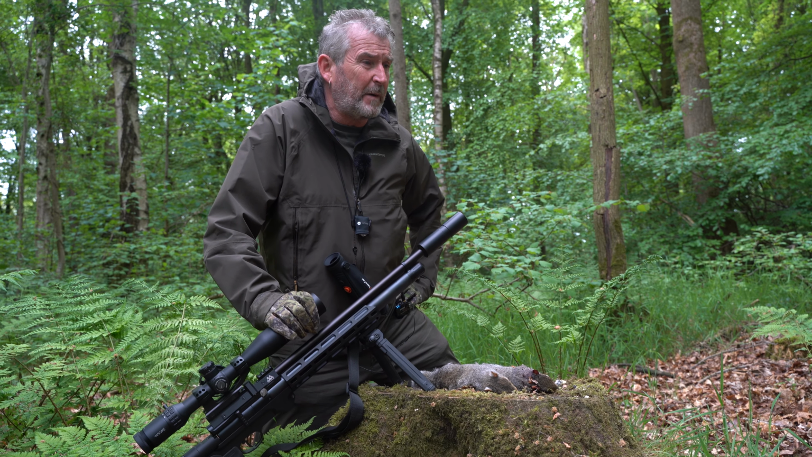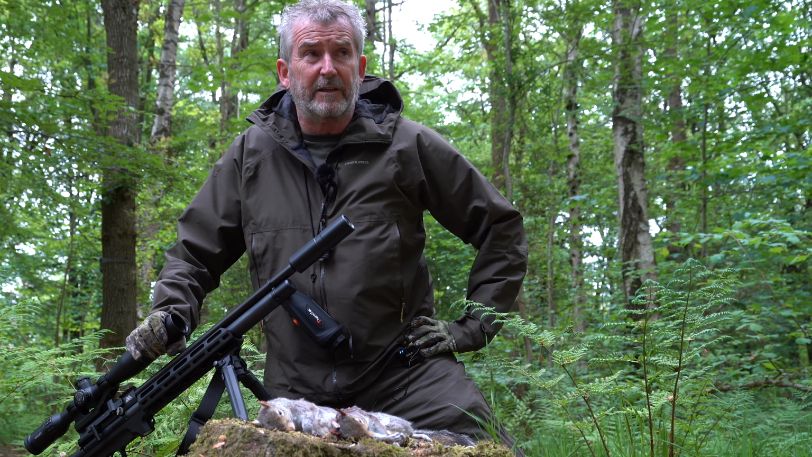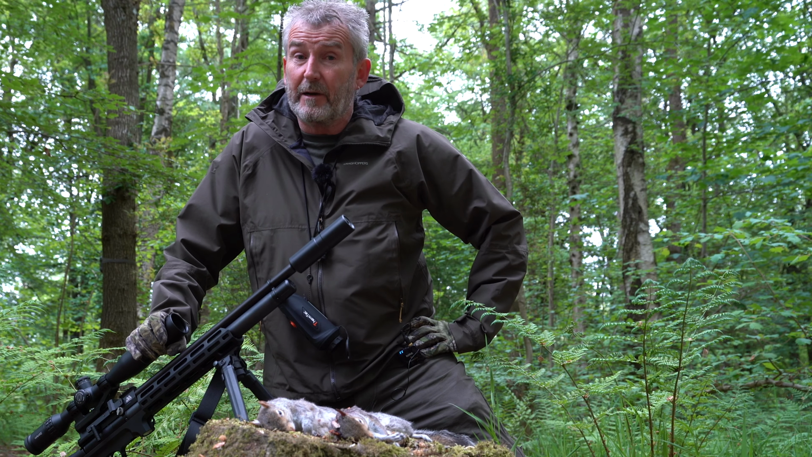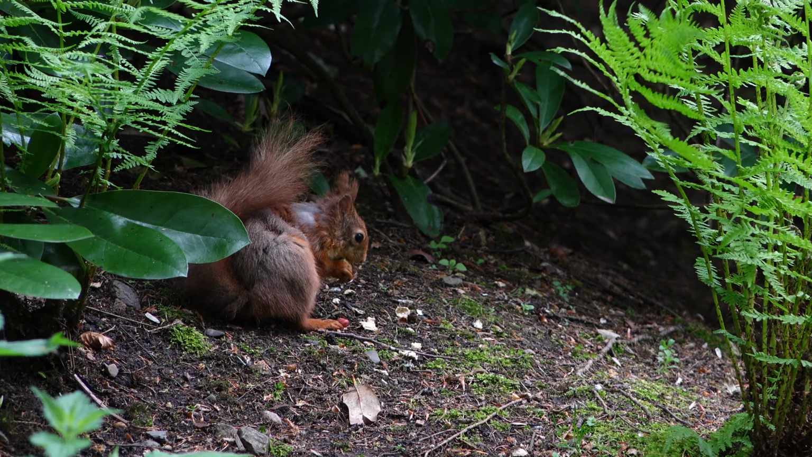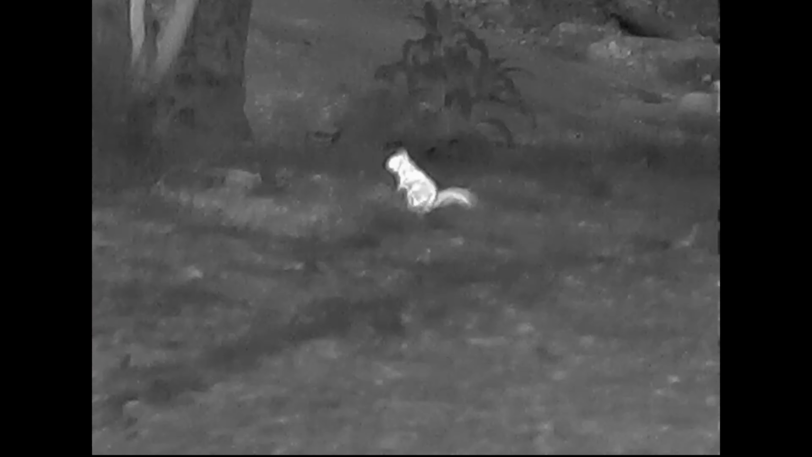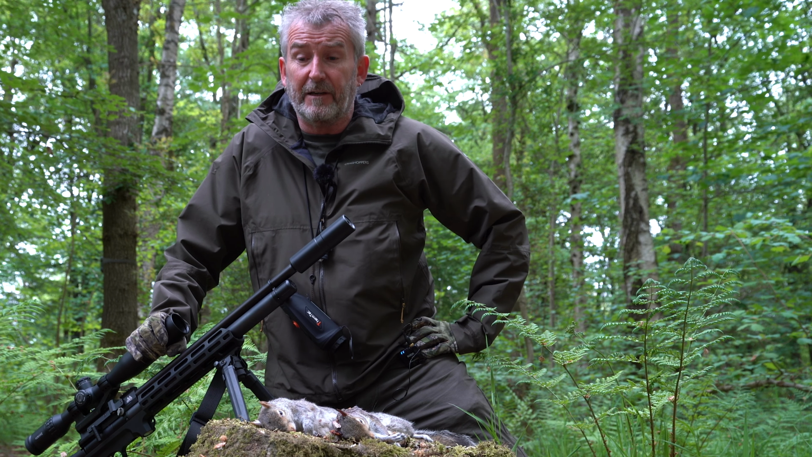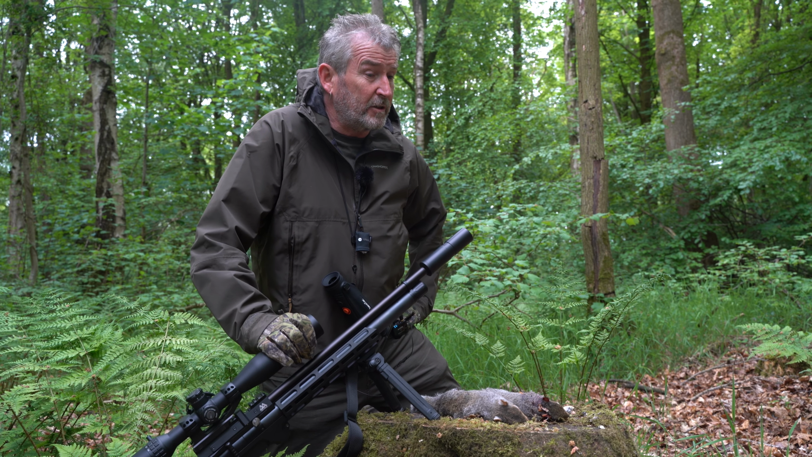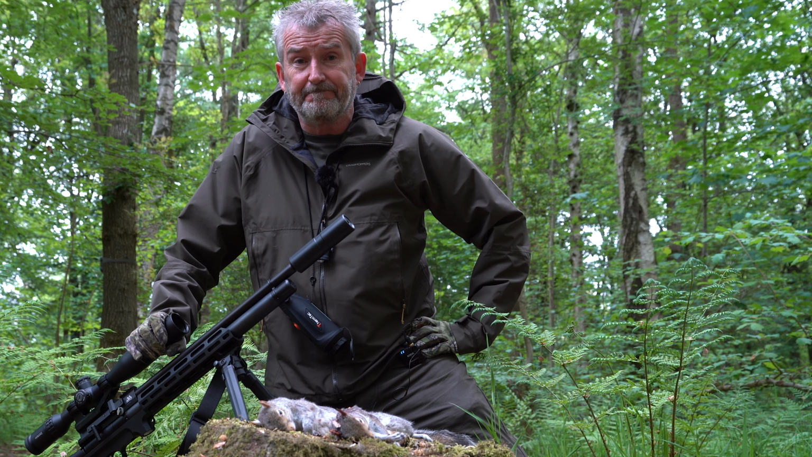There's not a massive amount of grey activity in this little wood. I've taken quite a few out already, so that's one of the reasons. Another reason is that there's not that many to start with. So yeah, we've also seen a red this morning, which was quite good, which is another reason why we need to get rid of these greys. One grey is one grey too many. One grey can wipe a whole colony of reds out if they start sharing things like the feeders and the rest of the areas. So yeah, all in all, good result. Happy with that.